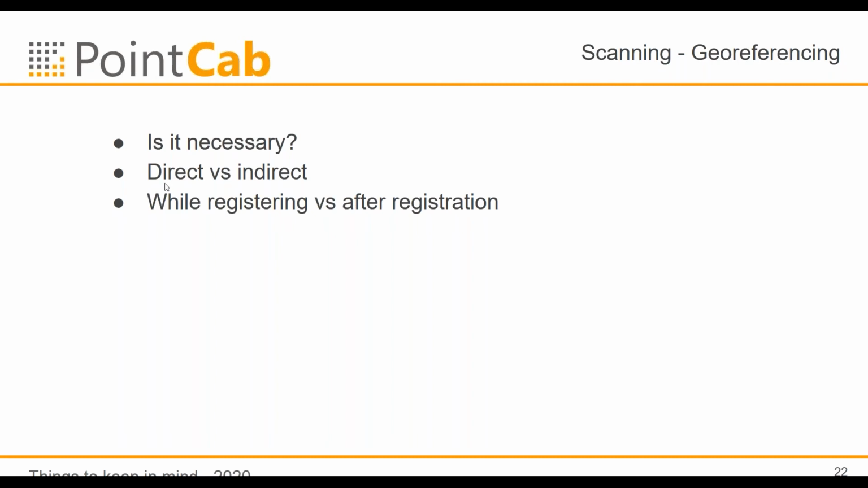So you just measure where your scan location is and give it a global position in your coordinate system. Indirect means you measure the global coordinate of your feature, like a sphere or checkerboard targets, and then with the information that the sphere or checkerboard targets are at the global location, you're able to rotate the complete scans into this reference frame as well.